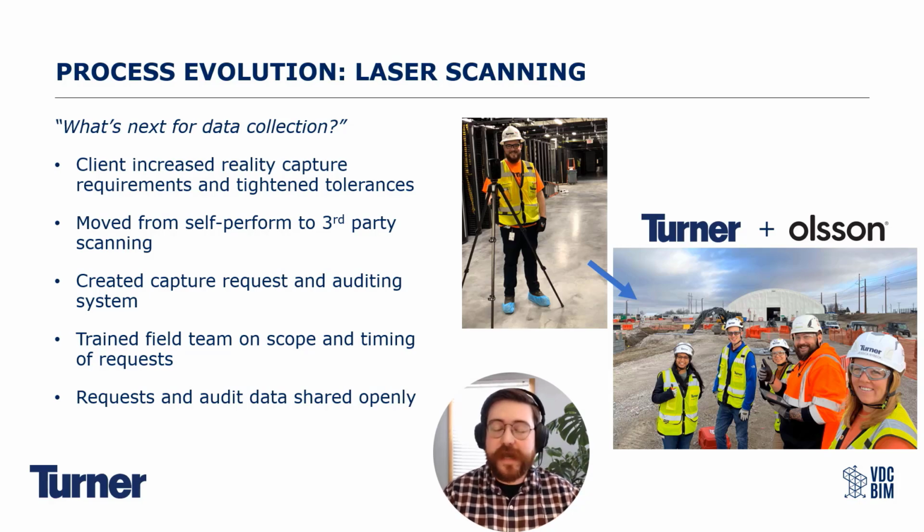So what did we have to do? We had to transition from us scanning, which you can see a nice vintage photo of me scanning there, to help from a third party. So that help from a third party came in the form of Olson. Olson on our project is the team that was already performing surveying. With this adjustment, they also included all things reality capture into their scope as well. So we'll talk a bit more about them as the presentation continues.